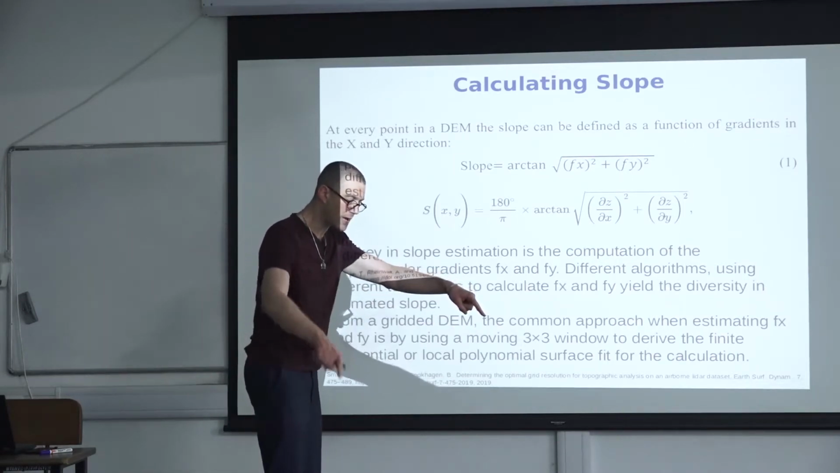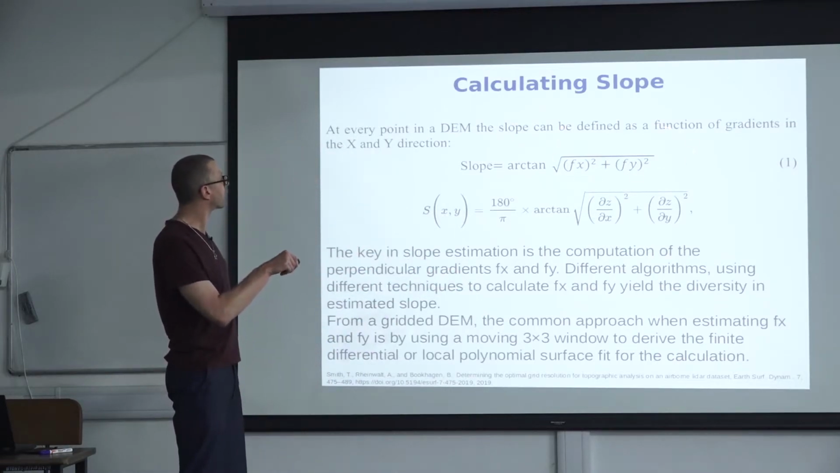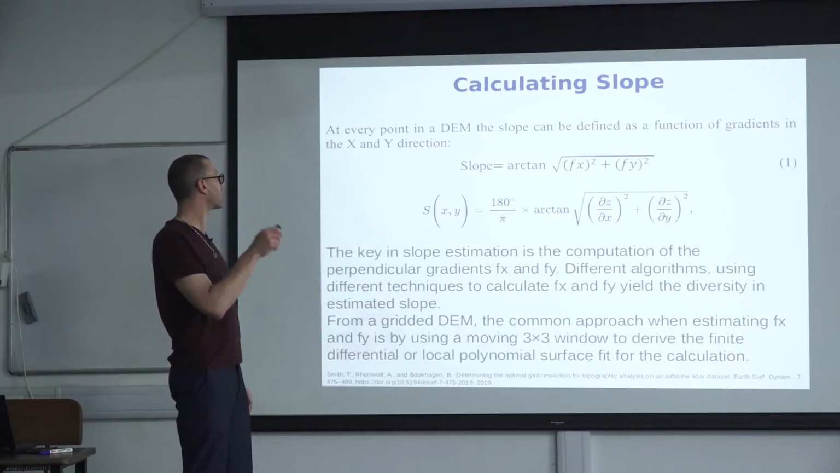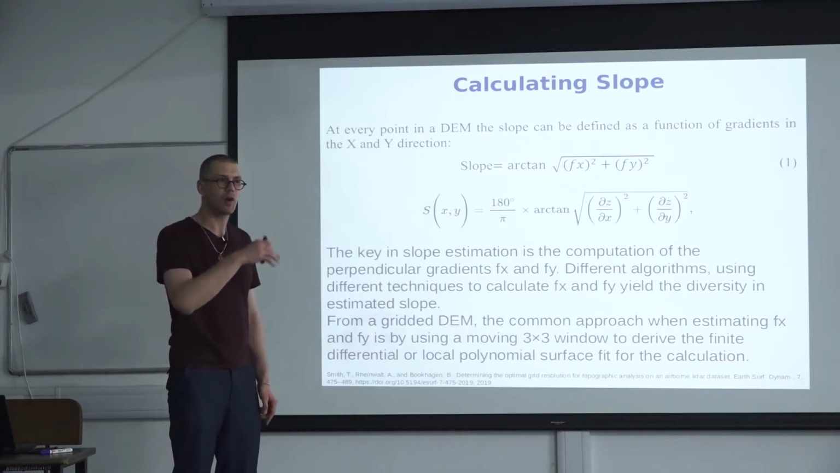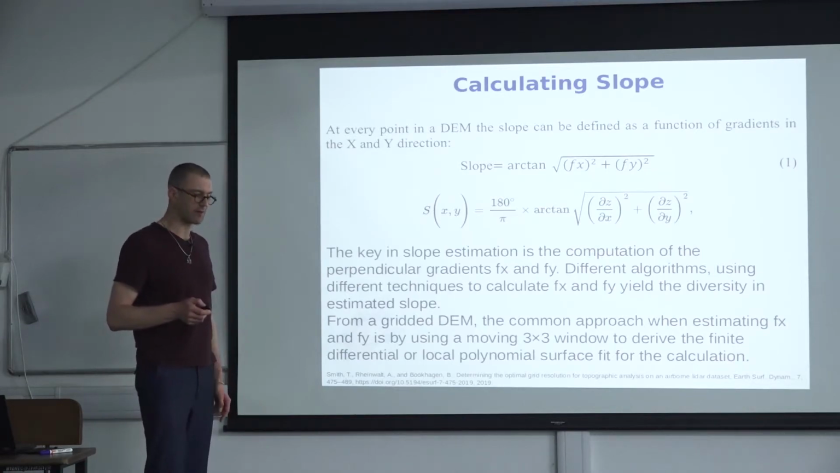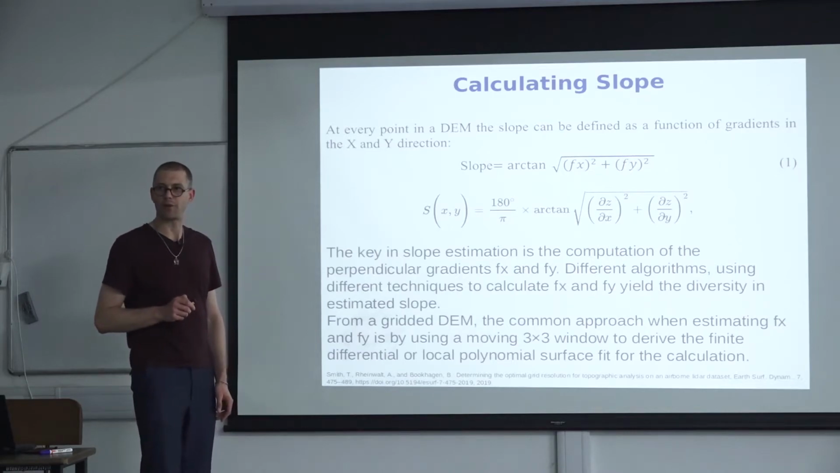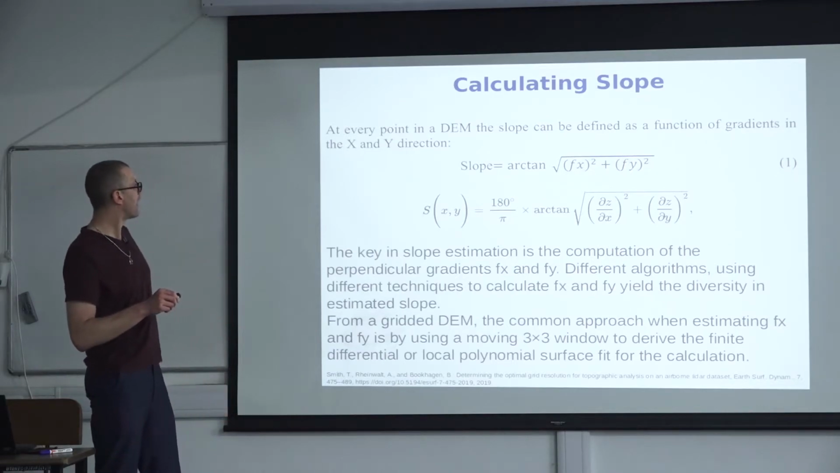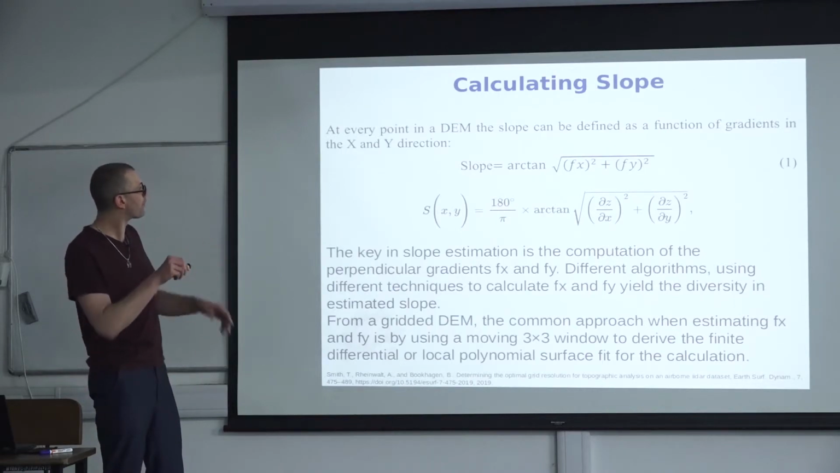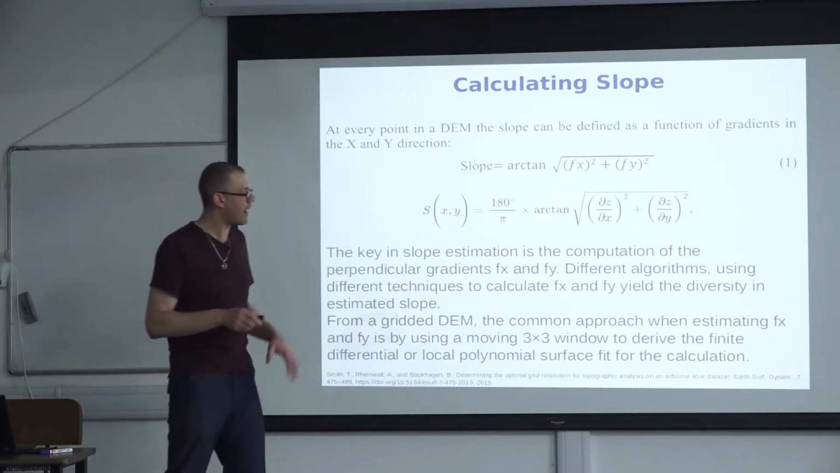X and y. And if you want to know the slope, you just take the square root of the sums of the squared gradients. And if you then take the arctangent of it, you would get the slope in radians, or in degrees if you want to, right? This is an analytical function that you can also use for a functional surface.